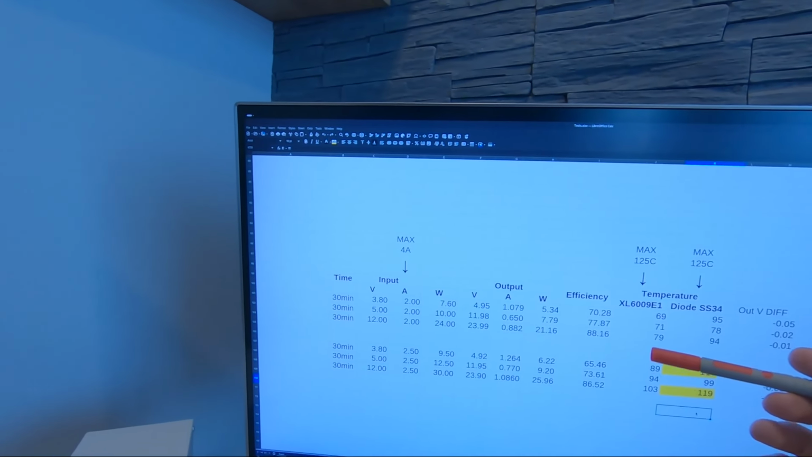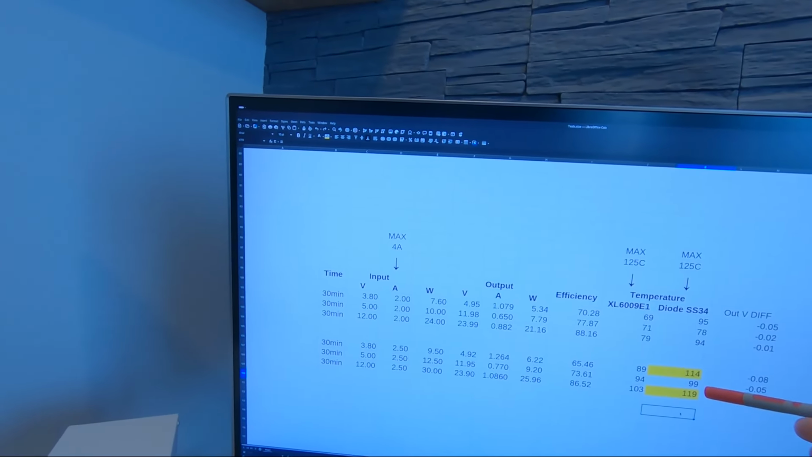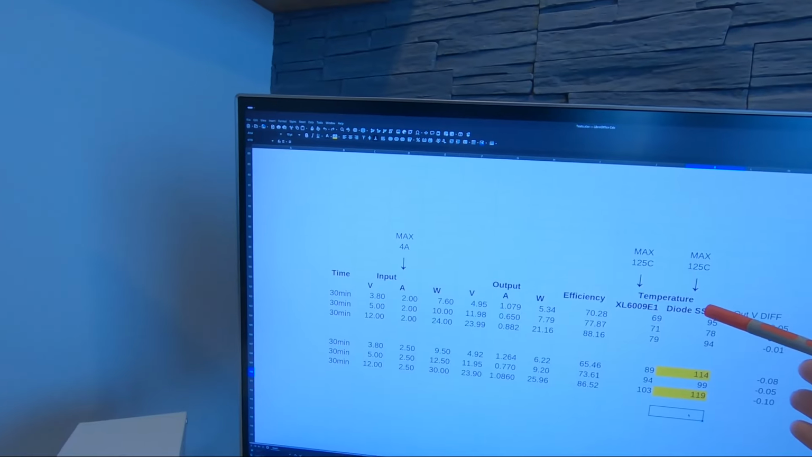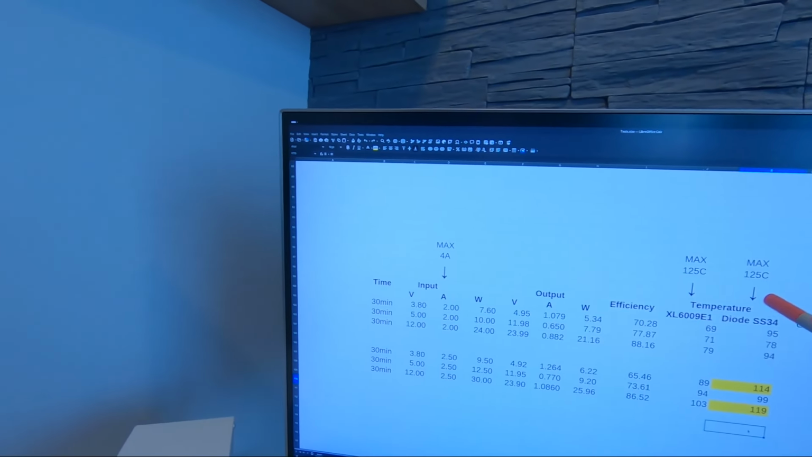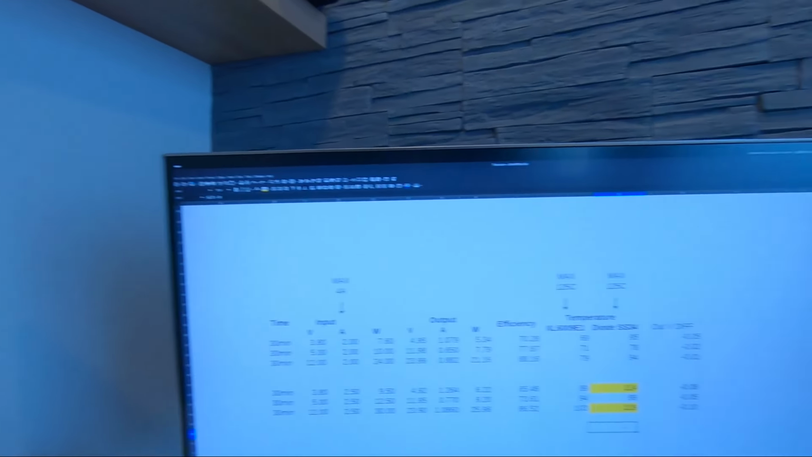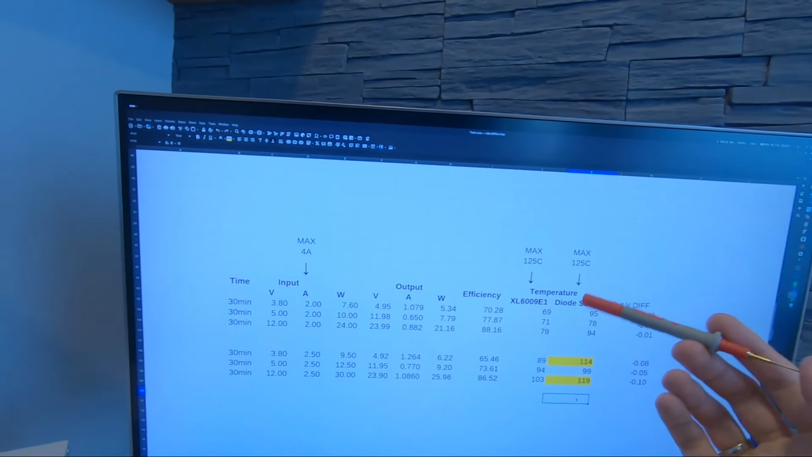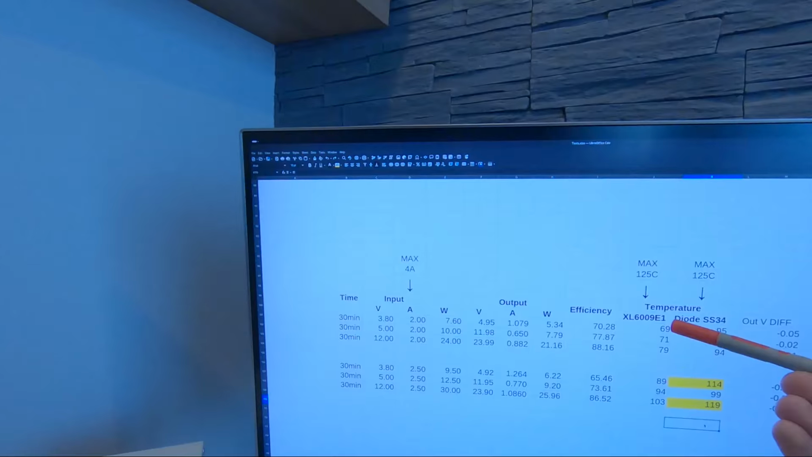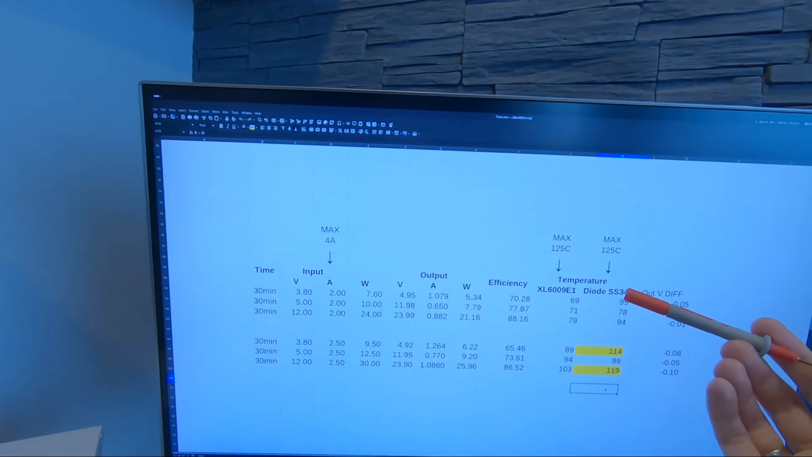From this data, I want to do 2 more tests. One is going to be the limit, how far we can push it until the diode or the MOSFET goes above 120 degrees Celsius. And the second is going to be at what point the voltage drop is going to go below 2% of the initial voltage.